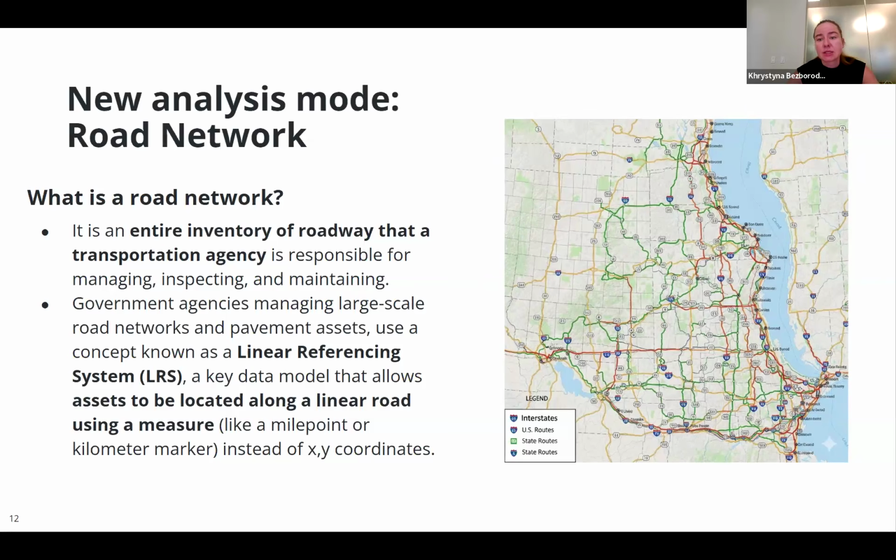But usually the agencies have their own segmentation, which they want to use. They want to return pavement analysis results for the segments that they specified, the segments that they maintain in their pavement management system. So we added this new mode, road network, which allows the user to input a road network with user input segmentation of this network. So we can analyze and return the results for user-defined segments.